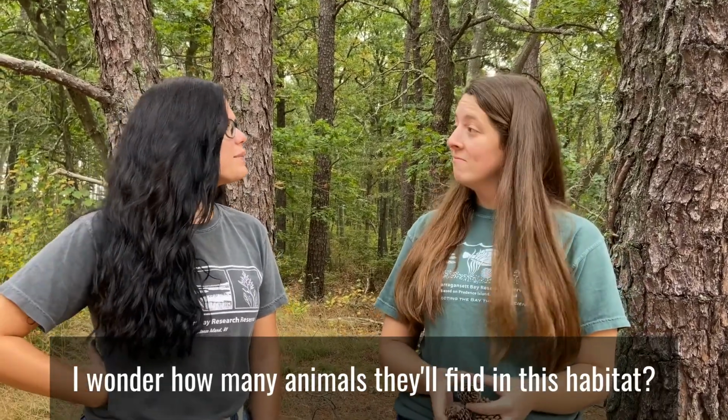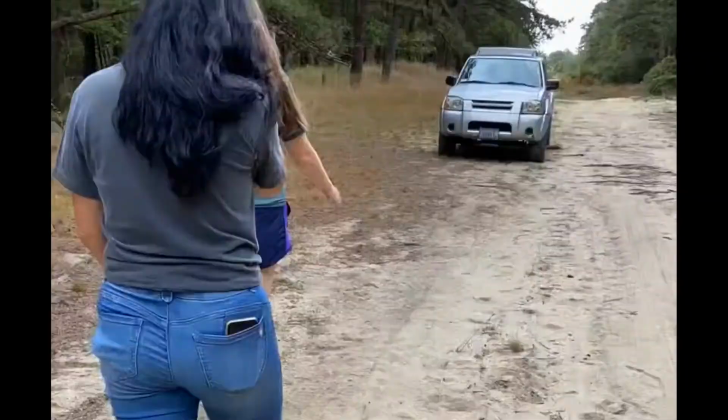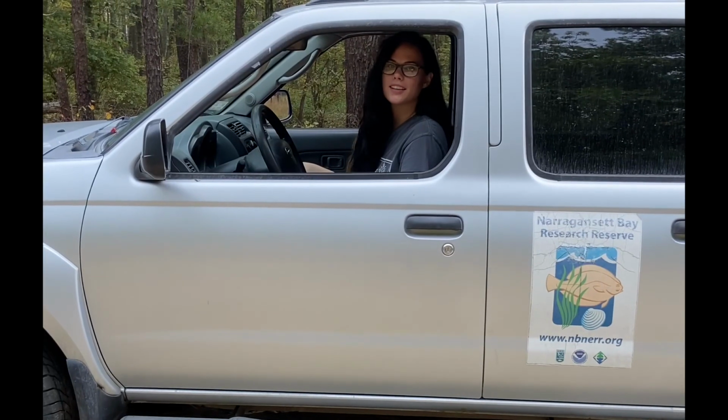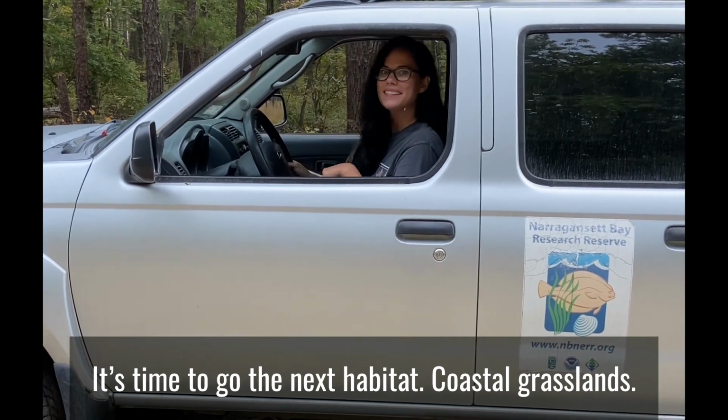I wonder how many animals they'll find in this habitat. Me too. Time to go to the next habitat. Coastal grasslands. Come on.